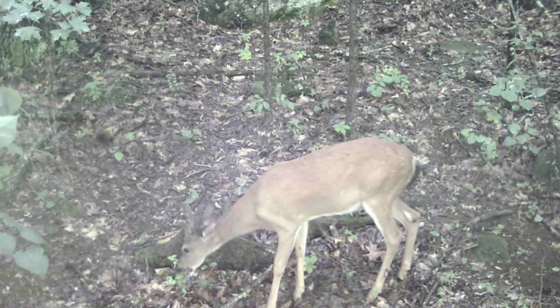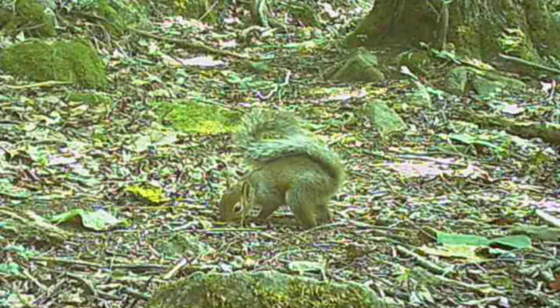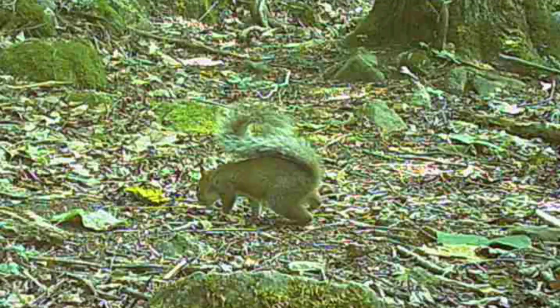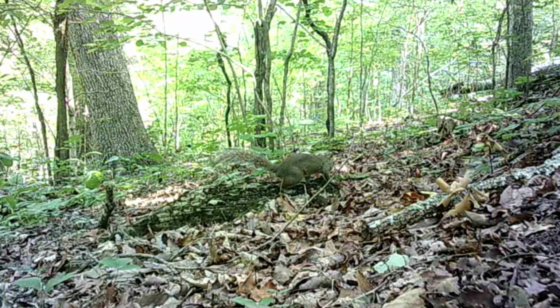And the young bucks, you're just liable to see them anywhere. But it's time for the squirrels. They got their own business. They're so comical.